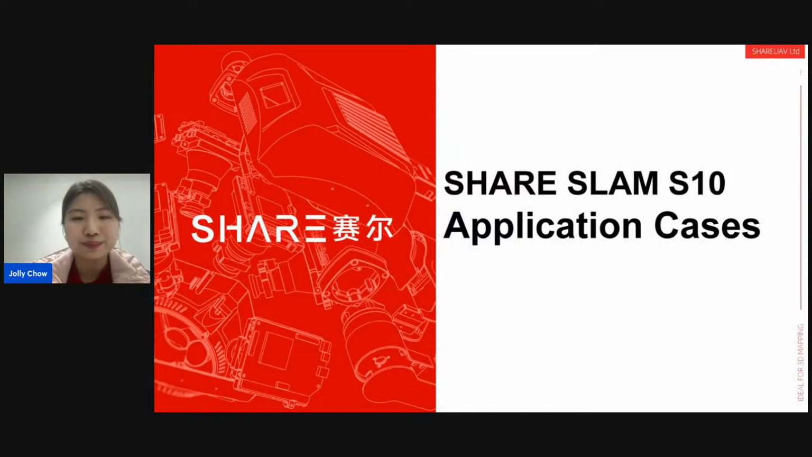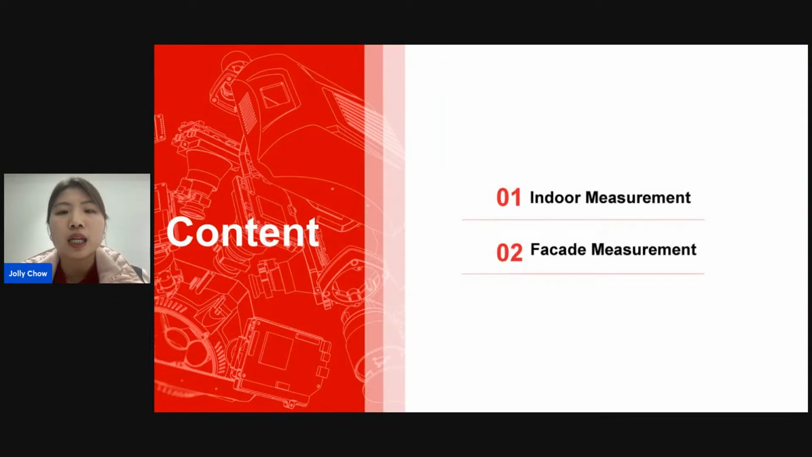Thanks, Aura. Hi, guys. So in my part, I will introduce the 2 application cases of SLAM S10. I will introduce how our users utilize the SLAM S10 in their real work to improve productivity for their jobs. In my sharing, we include indoor measurement and facade measurement. Hope they can inspire your applications.